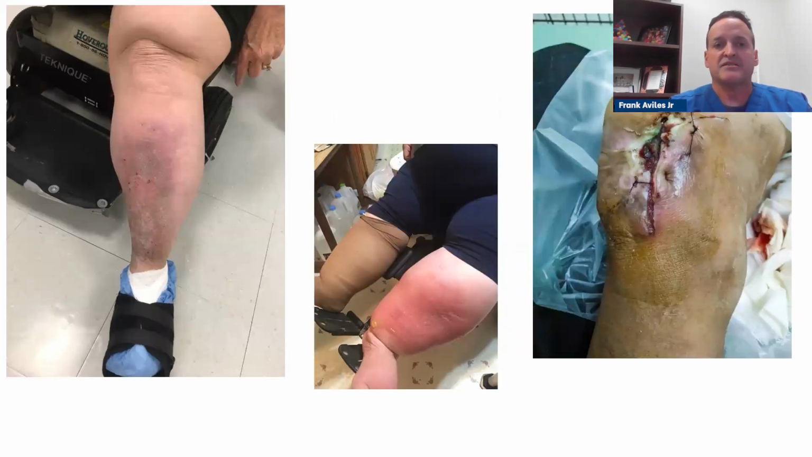Now, these are some of our patients that we've seen, and what you notice is that when you look at the skin with these patients, it tells you something. The first patient, you may think she has cellulitis, but it may not be. There's something called acute lipodermatosclerosis that will actually mimic cellulitis. The second patient in the middle is your typical lymphedema patient that we may see, and we're always worried about whether they have an infection or is it dermatitis? And then when it comes to wounds, we have patients that may have signs of dehiscence or infection.